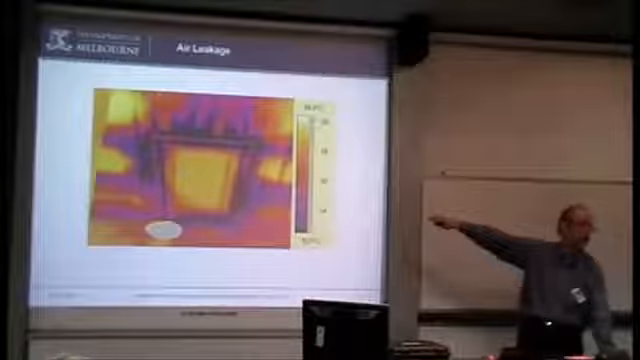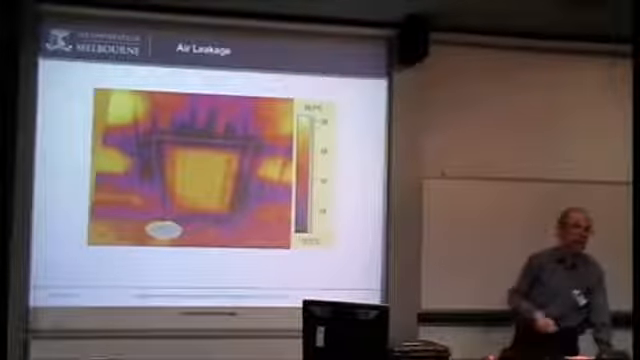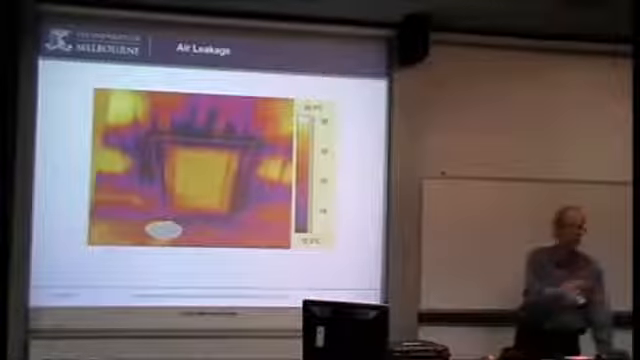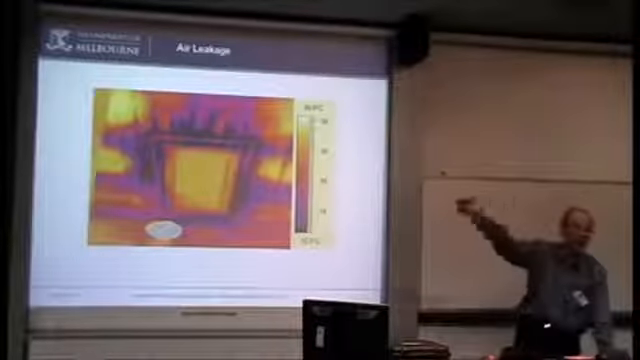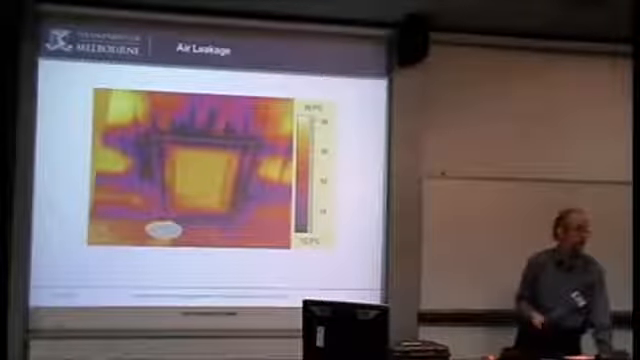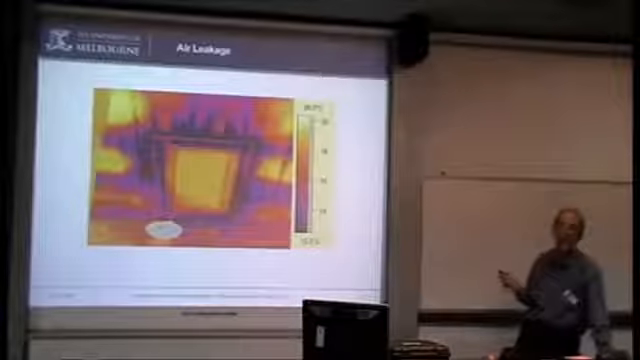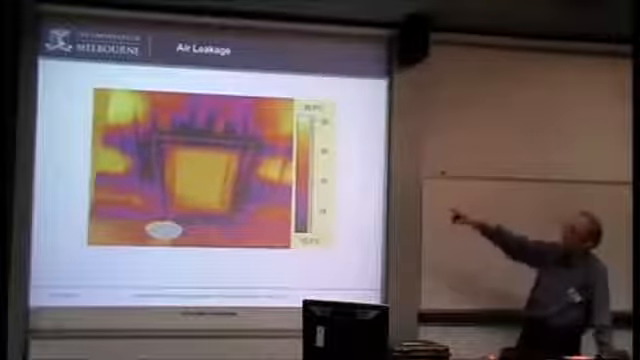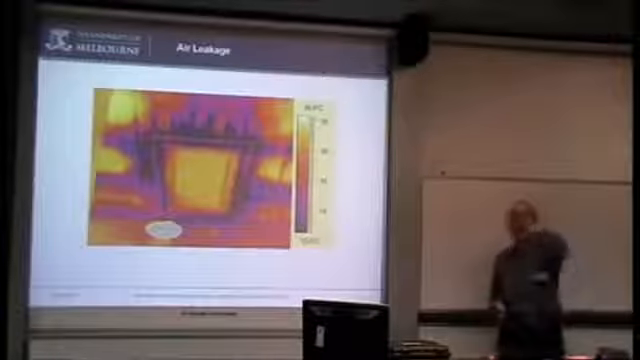So mild days would be terrible, but in the middle of winter or the middle of summer, where your house is being brought to a temperature which is comfortable for us, which is different to outside, you'll pick that up. But you must have the air blowing through there. Often in these cases you can actually feel it anyway, you know what's going on. But in some cases you're not clear where the leaks are.